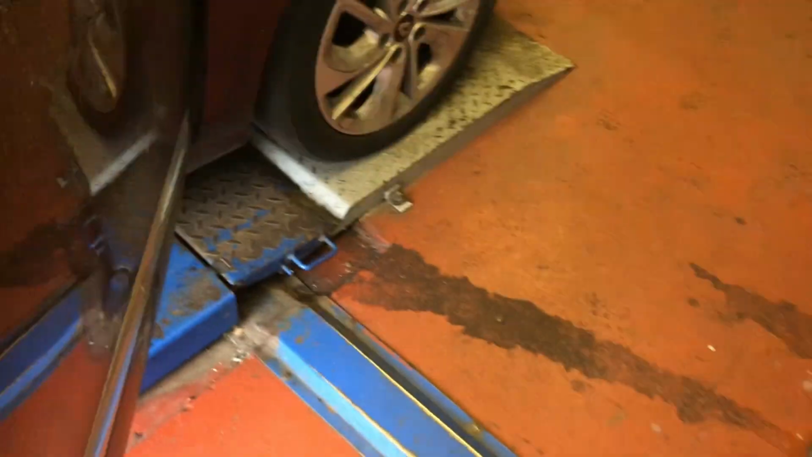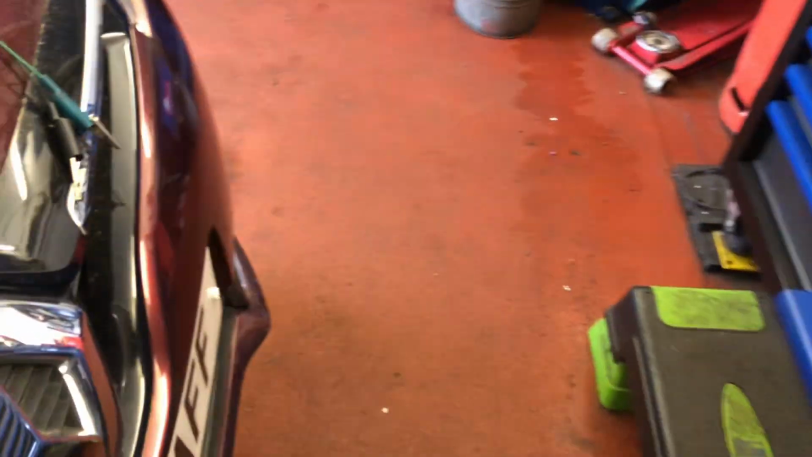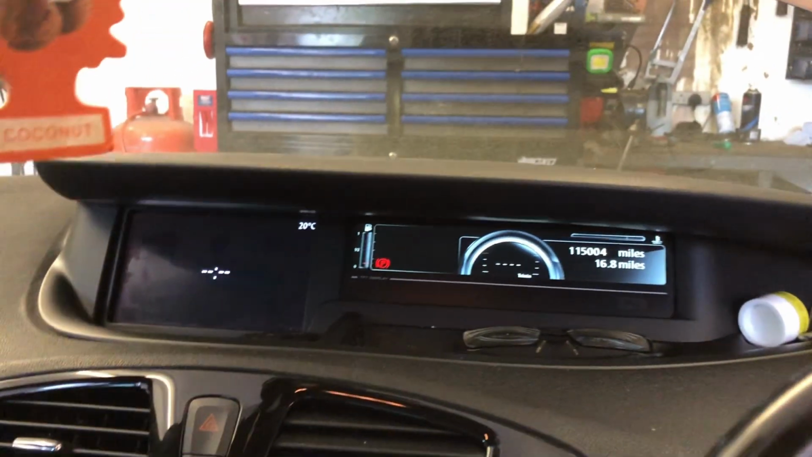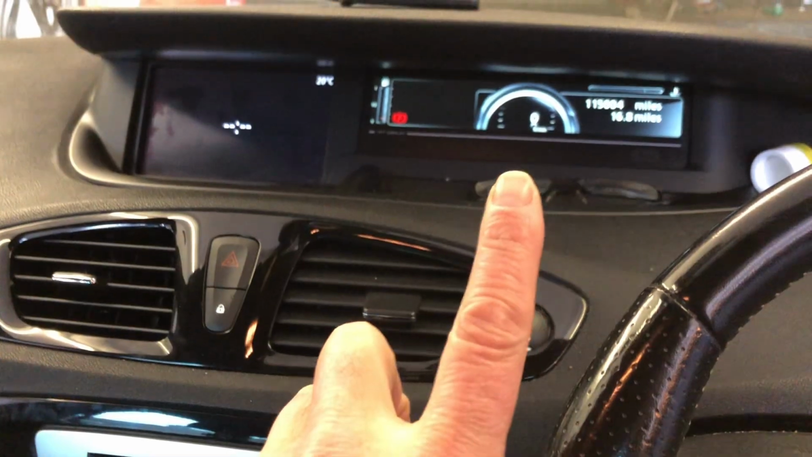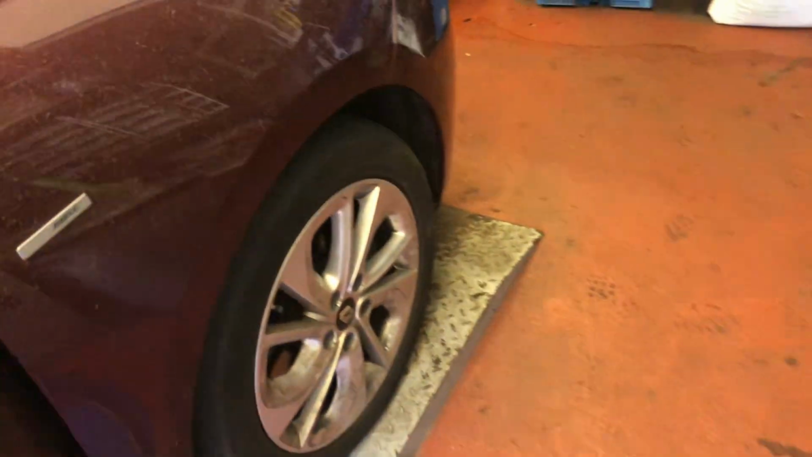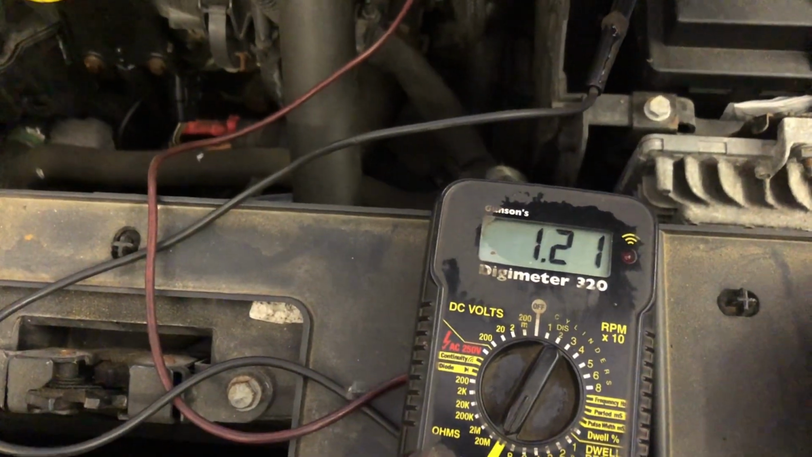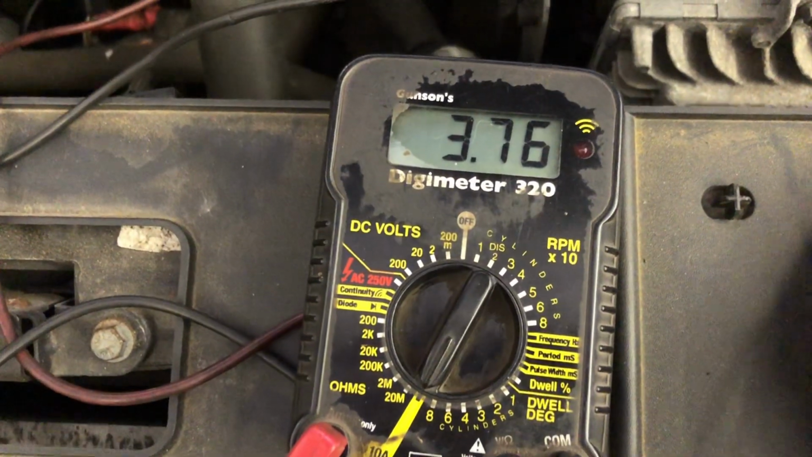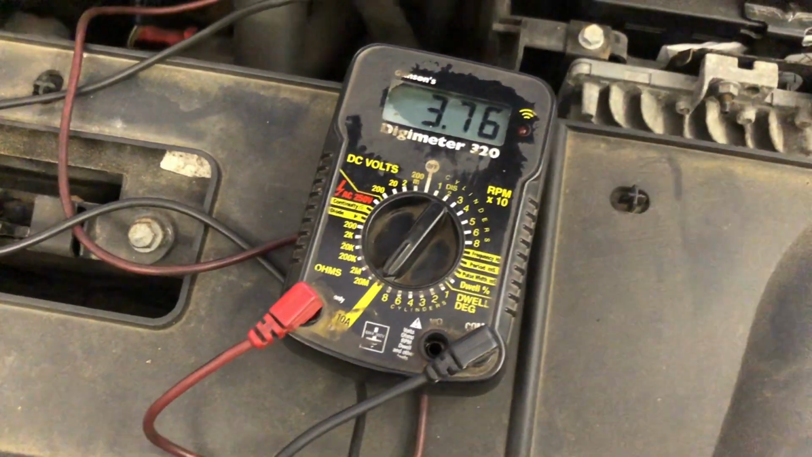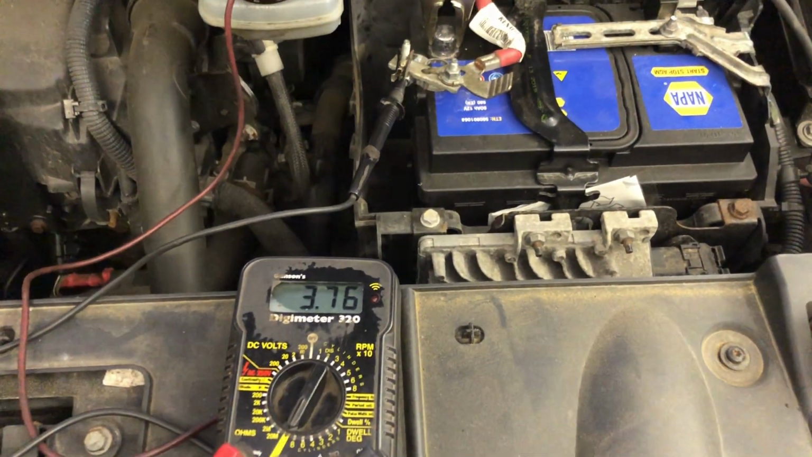Those doors are now shut, by the computer's mind it is. Now what we have to do is have the ignition off and just wait for everything to go out. We have to wait for this to go to sleep, and you'll see all the lights will be gone and it'll be sleep mode. It can take up to 20 minutes. I think because we don't have the parasitic drain now, we can take our little jumper wire off. Yeah, we're at 3.75 amps. So I'm quite happy to take my little jumper cable off, and we'll come back when it's gone to sleep.